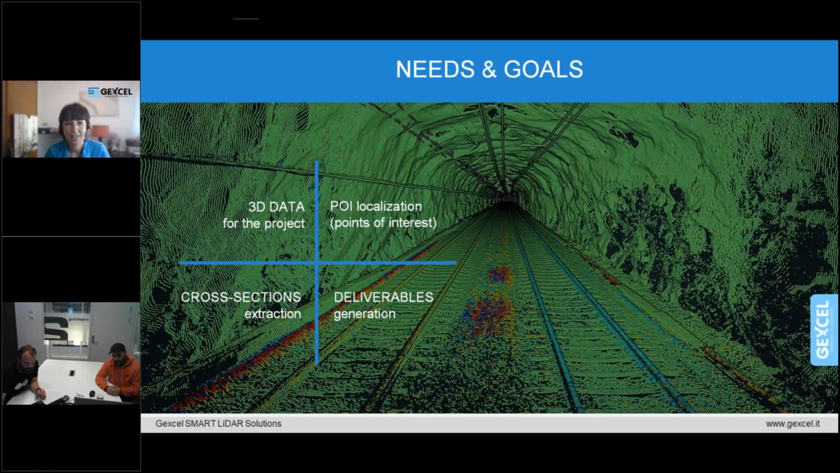And after localizing and extracting these cross sections, we had to make our deliverables the way Power On's technical drawers wanted them. And in this case, we ended up using the orthophoto, which was scaled with measurements, and we also extracted every individual point cloud for each mast.